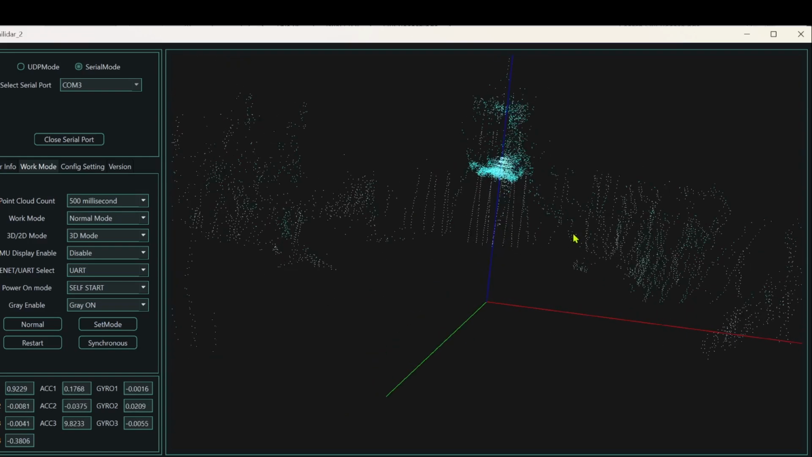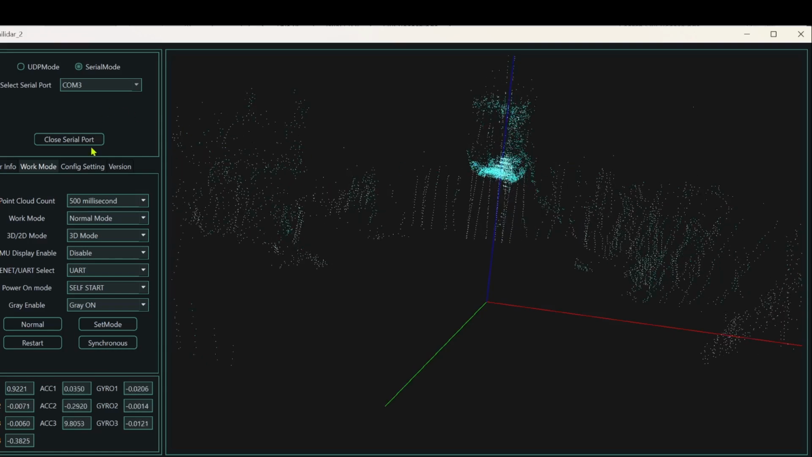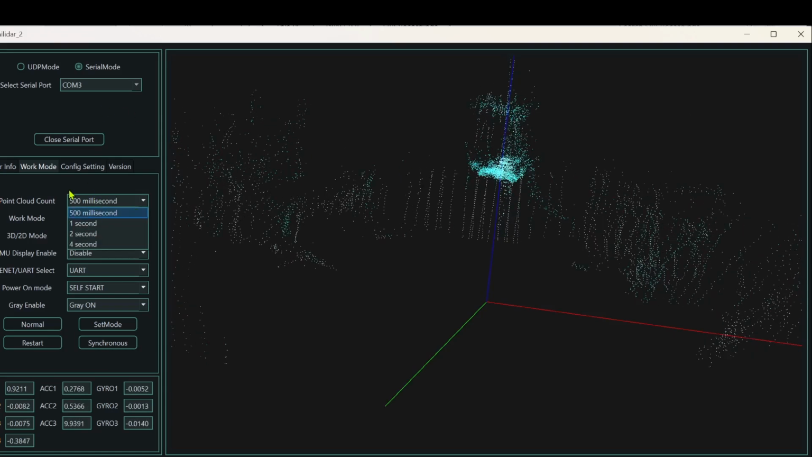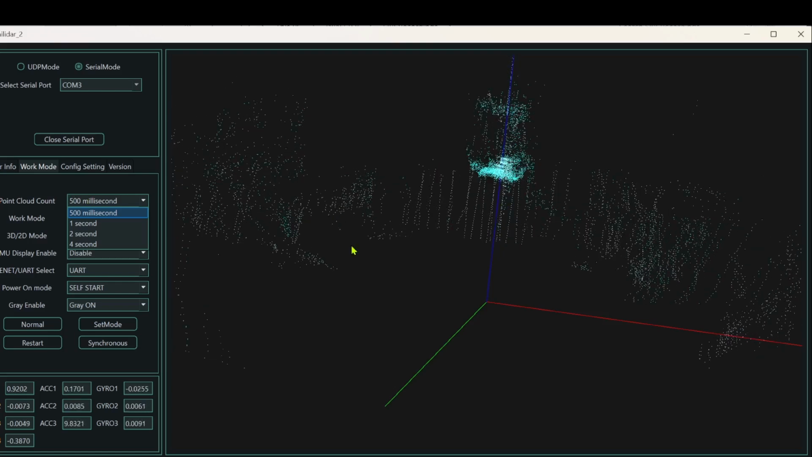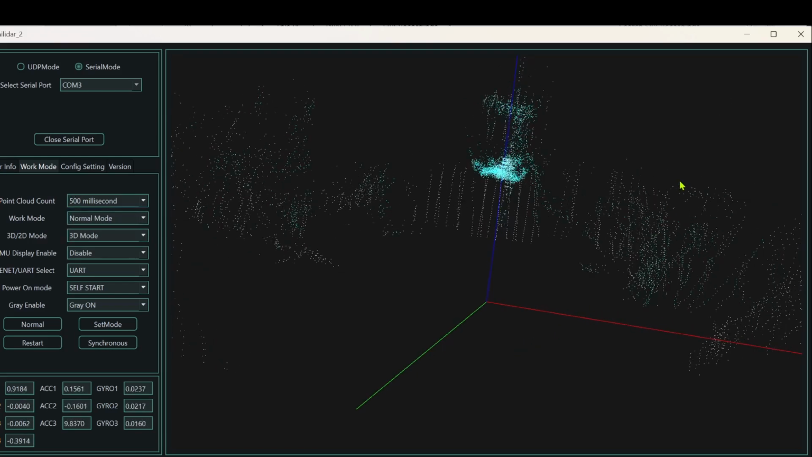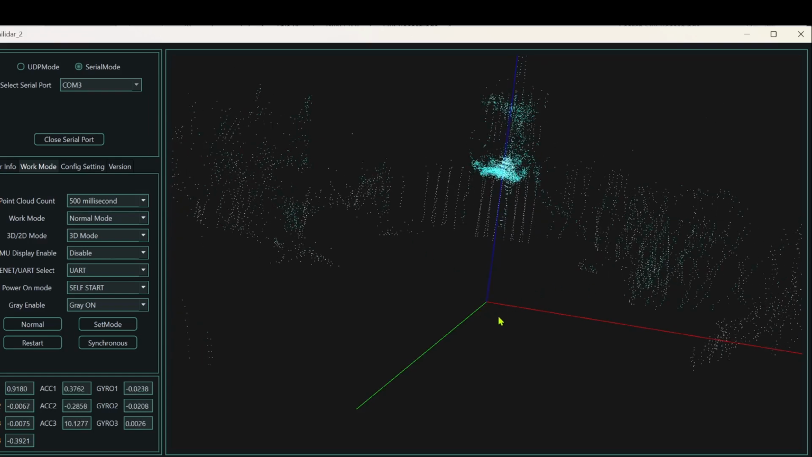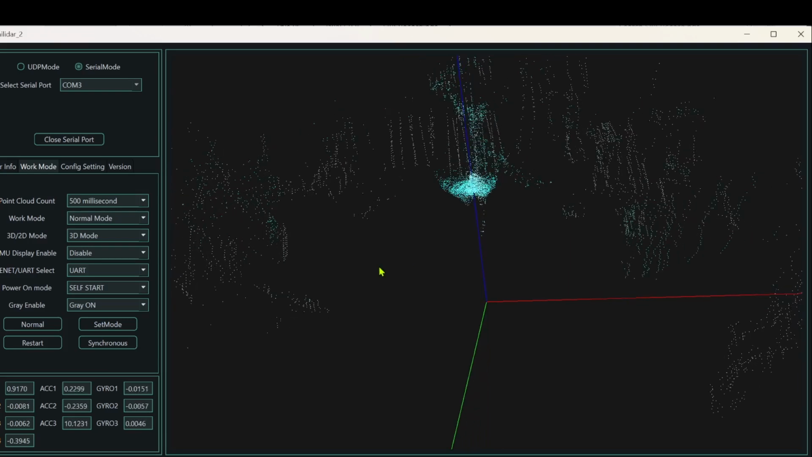What you're seeing is that it's keeping the points that are streaming in for 500 milliseconds, so half a second. Since this thing is going around and around at 5.55 hertz, it's keeping less than 3 rotations of these vertical slices on the screen at any one time.